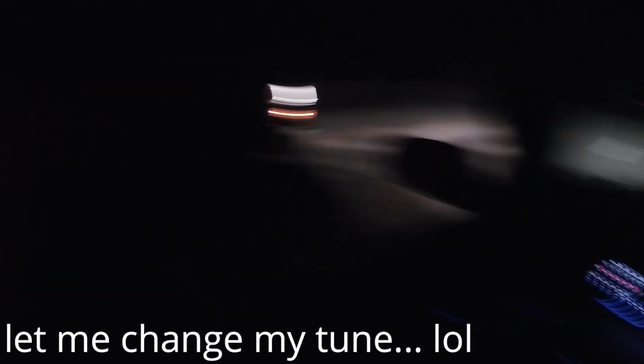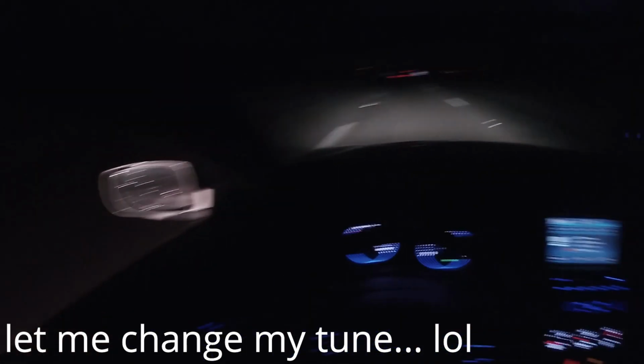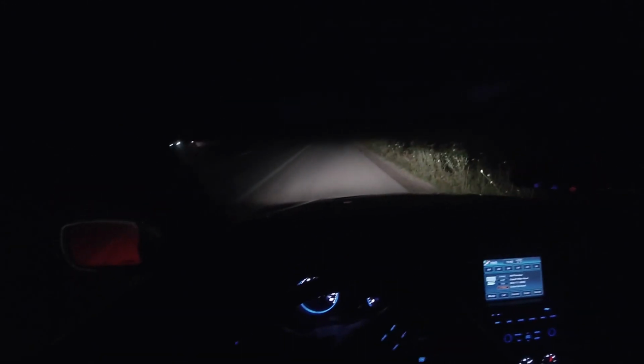Okay. What's he doing, bro? He's over here. Is he about to just stop? He said he's trying to change his tune. Okay, I couldn't hear him at first, man. Okay, well, this truck right here is trying to race.